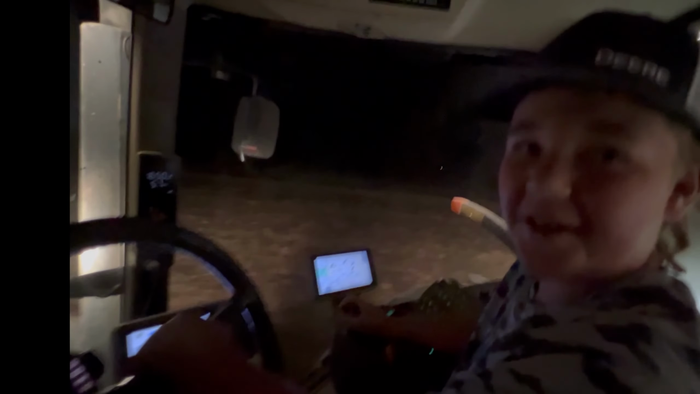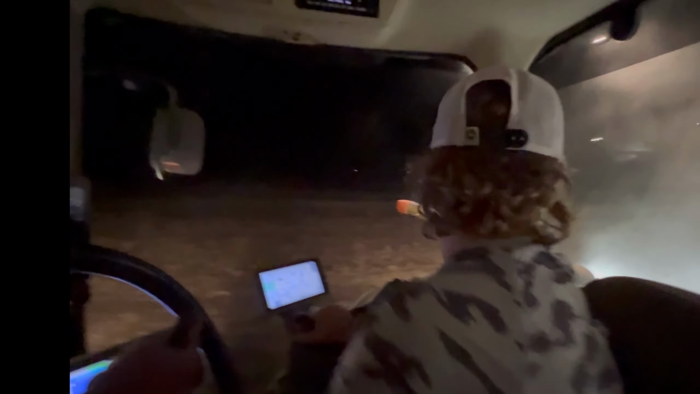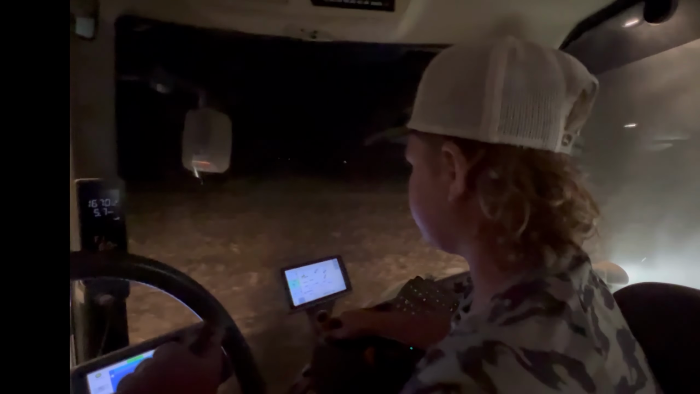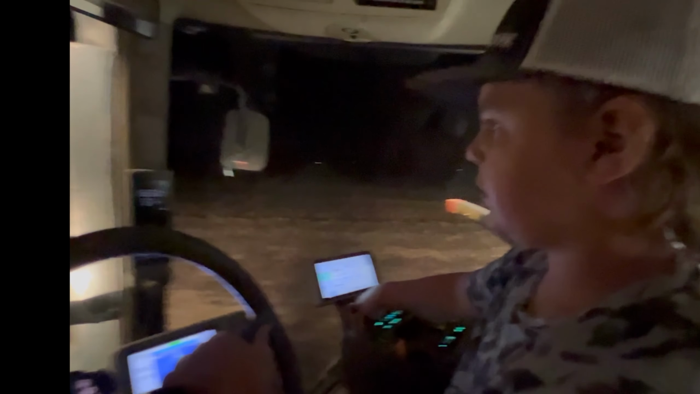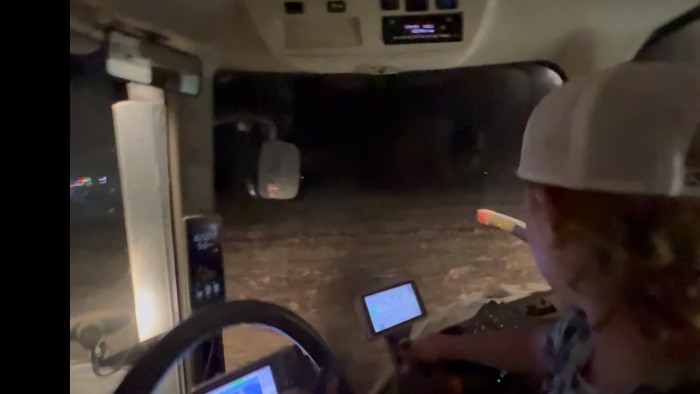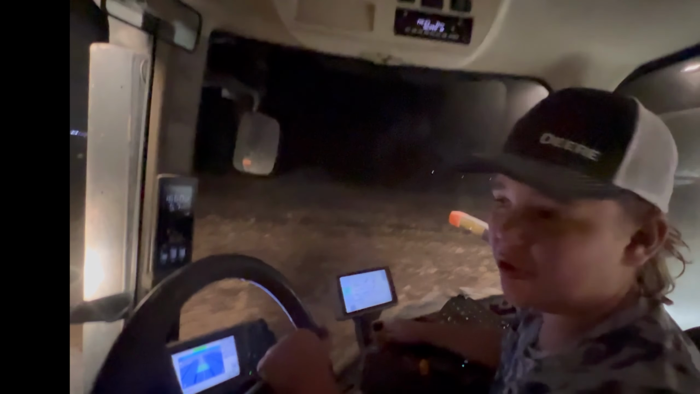On the tractor that we demoed, that 320, we're going the same speed and the same depth at 1,500 RPMs, and we're getting 11.5 gallons to the acre.